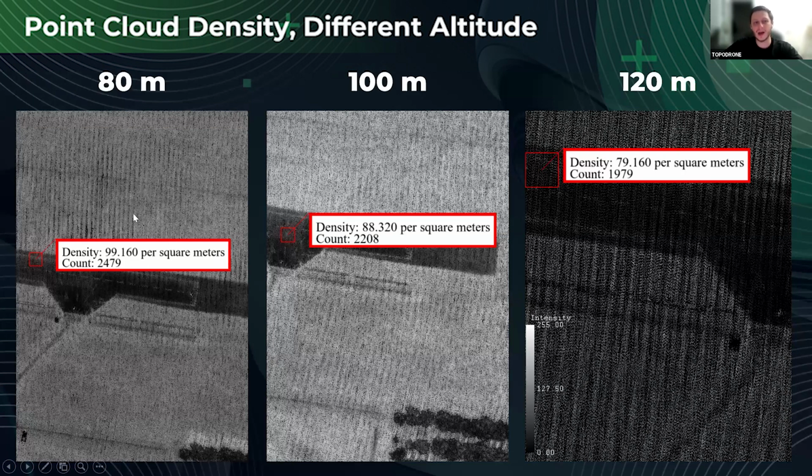At 80 meters, we have an approximate point density of 99 points. At 100 meters of altitude, we have an approximate density of 88. And at 120, it's only 79 points per square meter. We also need to take into account that the speed of the VTOL was approximately 22 meters per second. Here is the data you can achieve using the VTOL at different altitudes at high speed with the LiDAR 200 Plus.